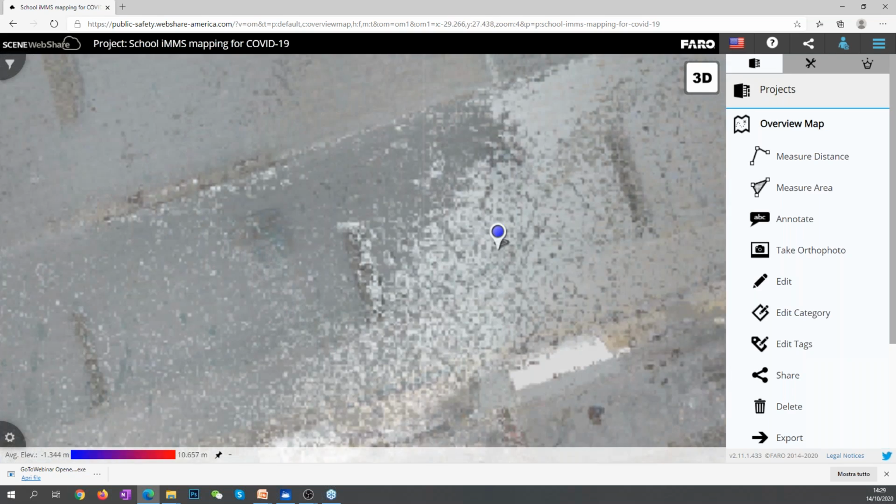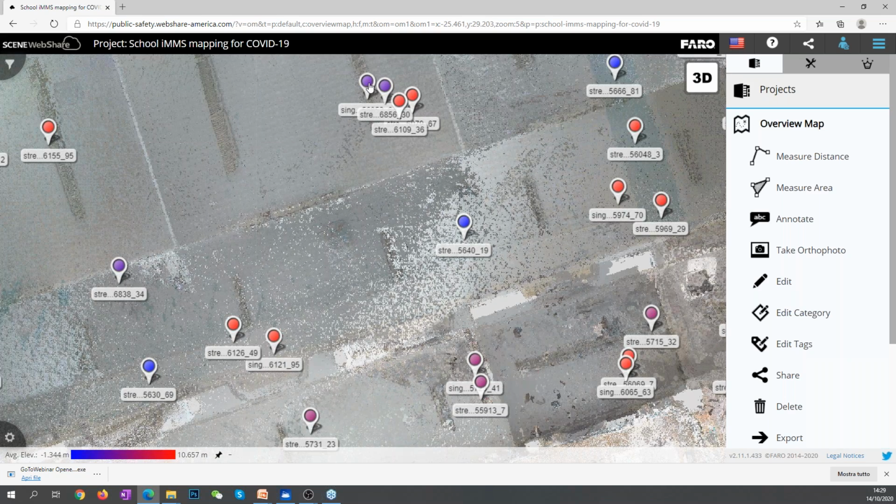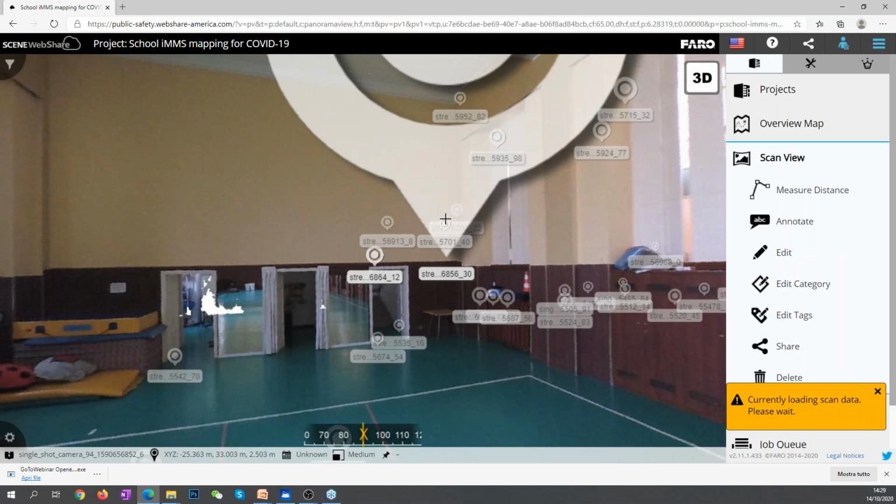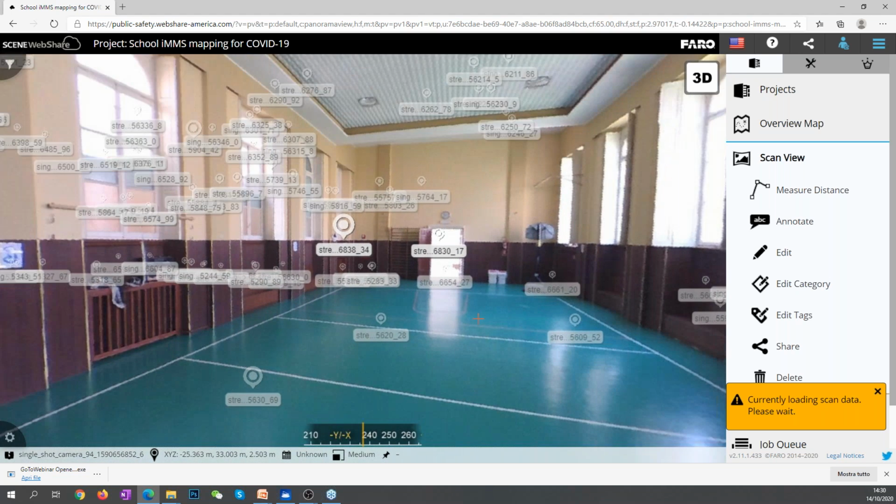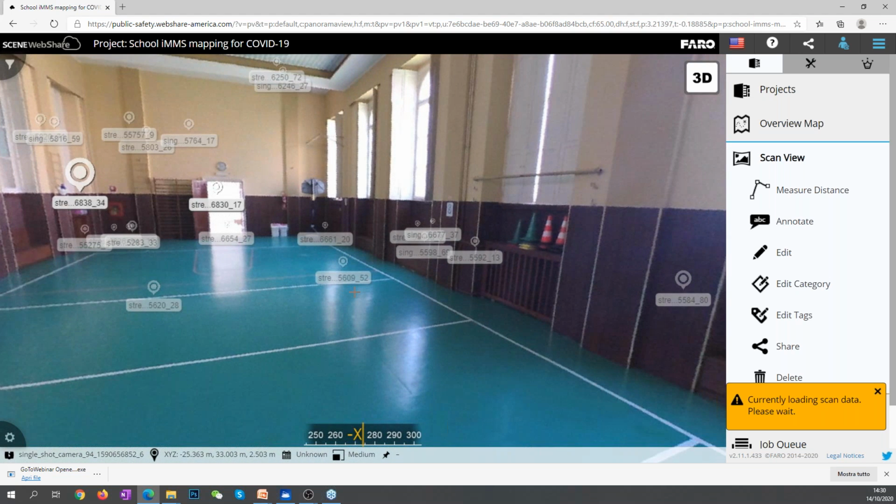Okay, so we can navigate inside the 3D point cloud, but also, for example, inside the pictures. So, okay, this is, for example, the picture of the gymnastic area. So here you can navigate in the point cloud, you can move from one picture to the others.